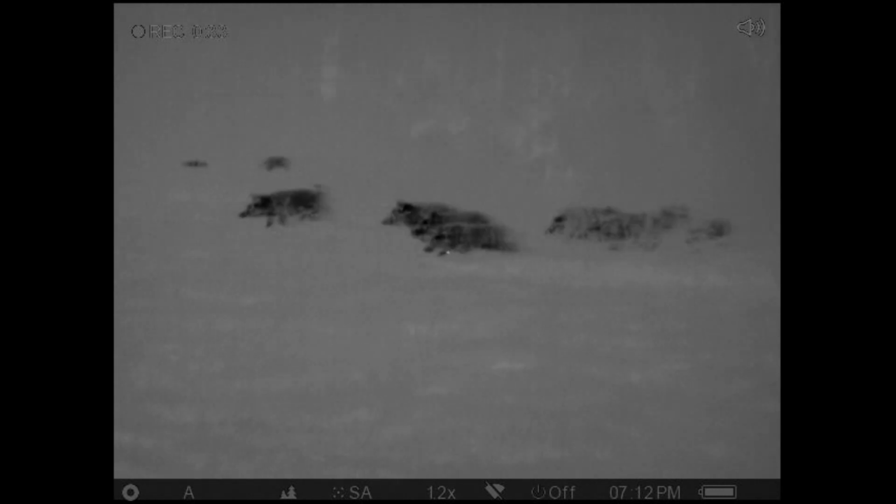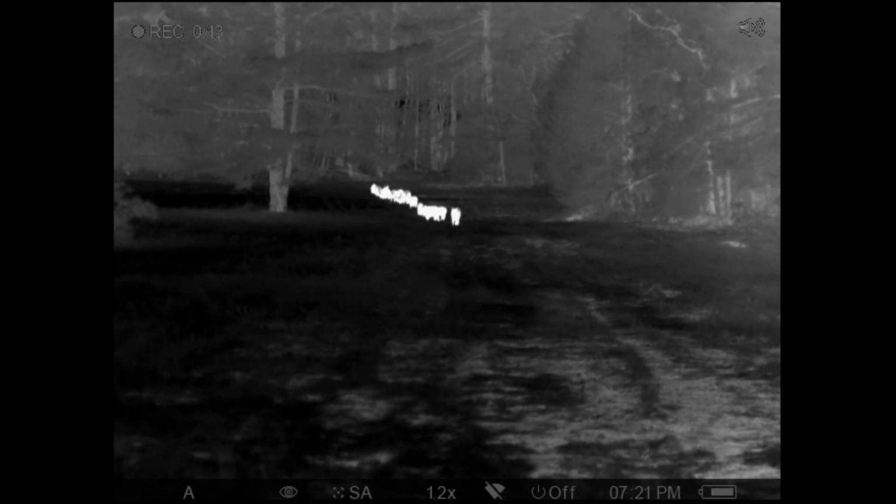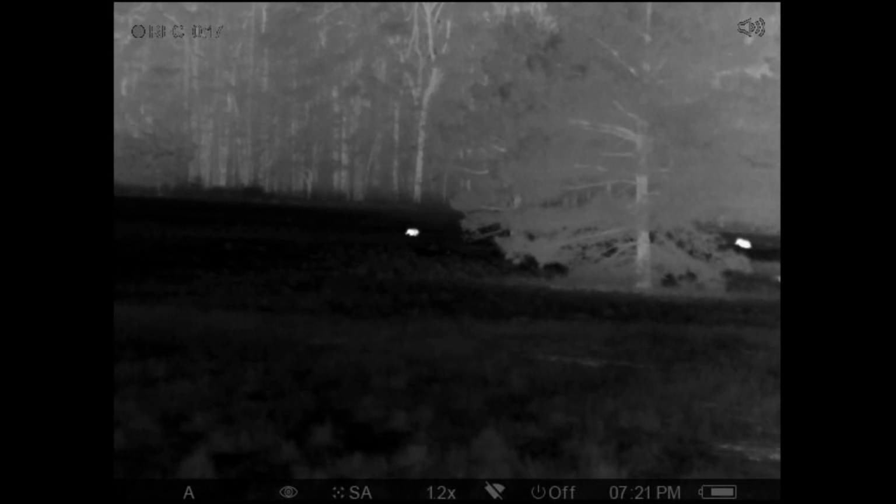They're coming back. Right in front. Where in the hell did that skunk go? Here we go. 1, 2, 3. Shoot him again.